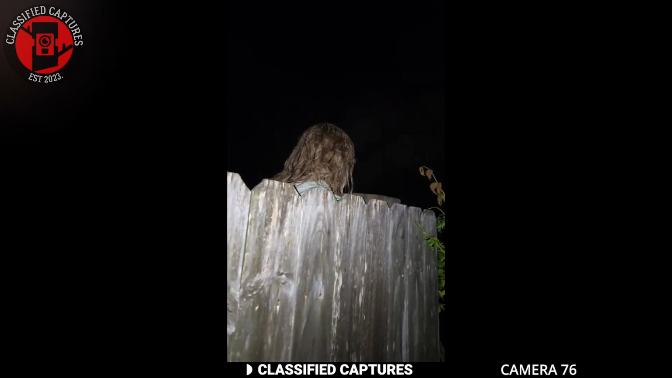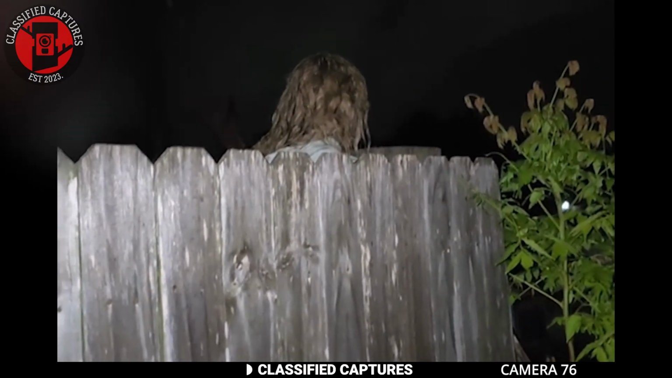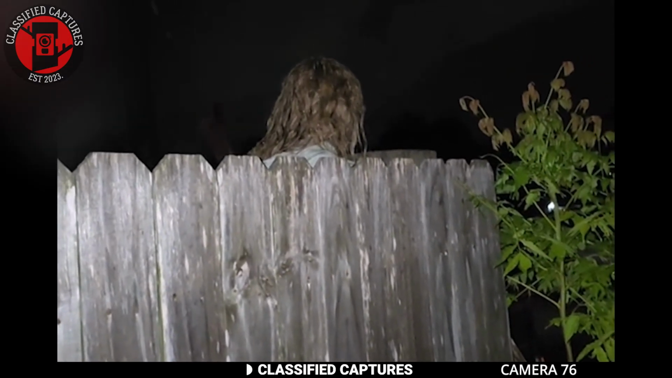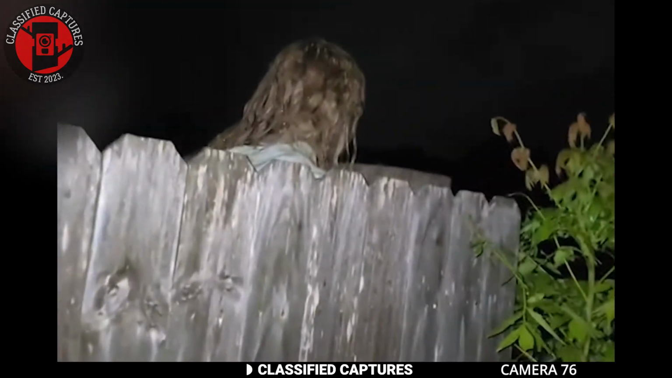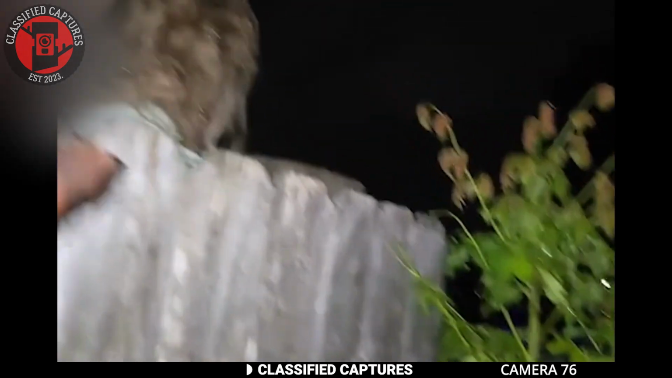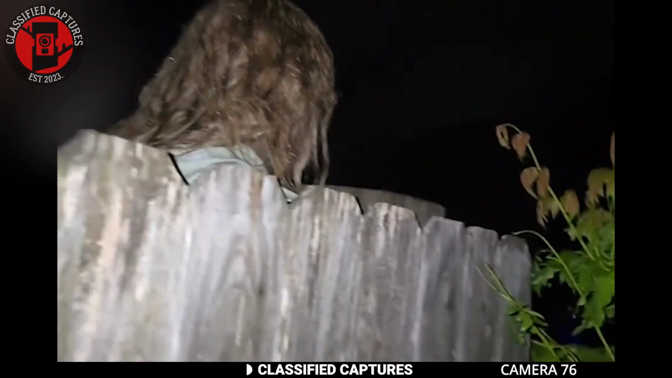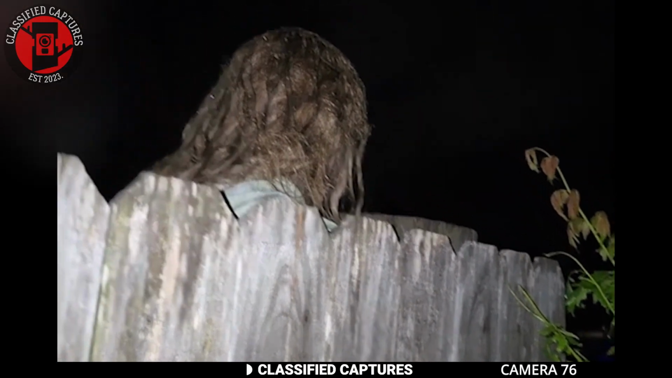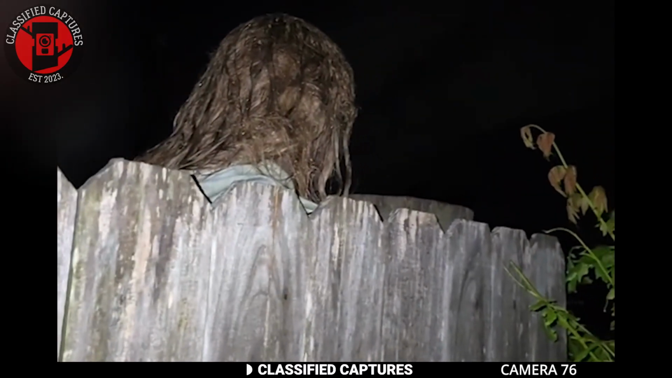According to him, a strange woman tends to regularly appear behind his fence, standing completely still in the middle of the night. Her long hair is the only thing visible, as the rest of her body is hidden by the fence. When it's daytime, the woman is nowhere to be found. This is something he'd noticed, and it was beginning to spook him, and I get it. I would be spooked too.